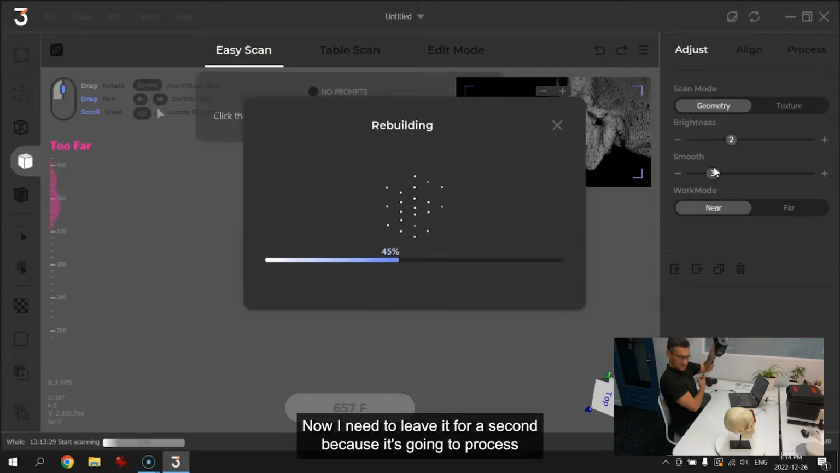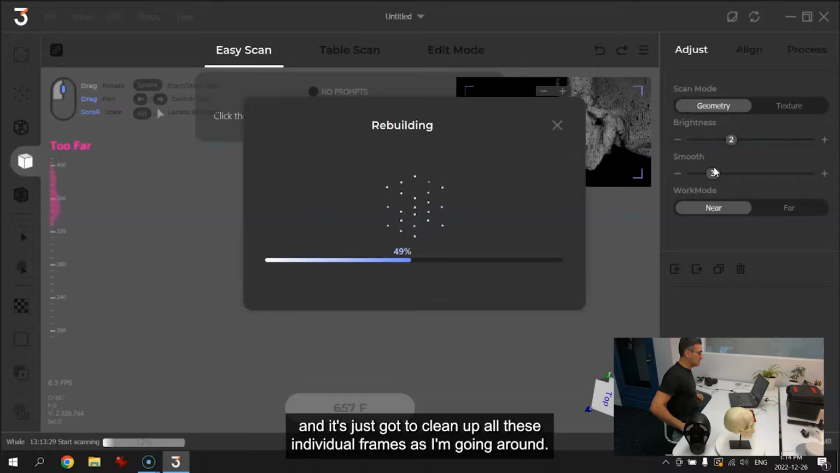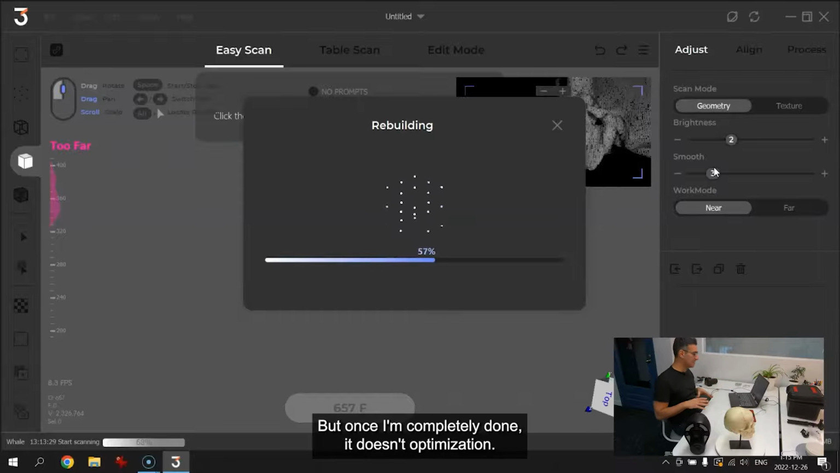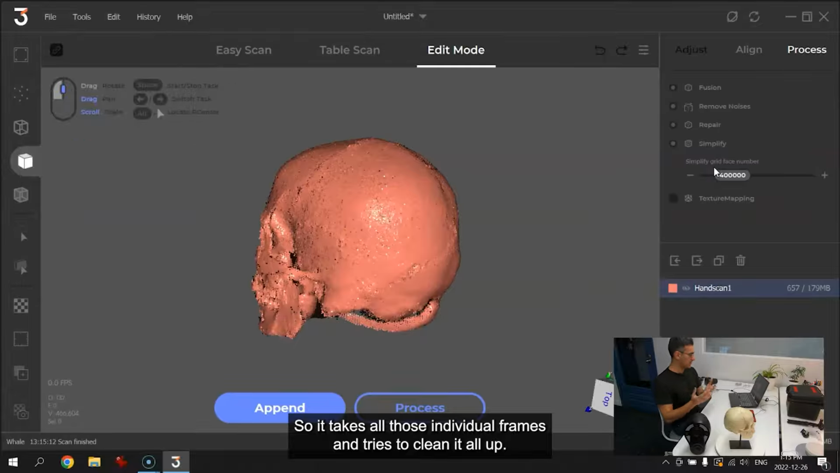Okay, now I need to leave it for a second because it's going to process. And it's just got to clean up all these individual frames. As I'm going around, it's basically taking little snapshots, 3D snapshots, and it kind of puts them together as best as possible. But once I'm completely done, it does an optimization. So it takes all those individual frames and tries to clean it all up.